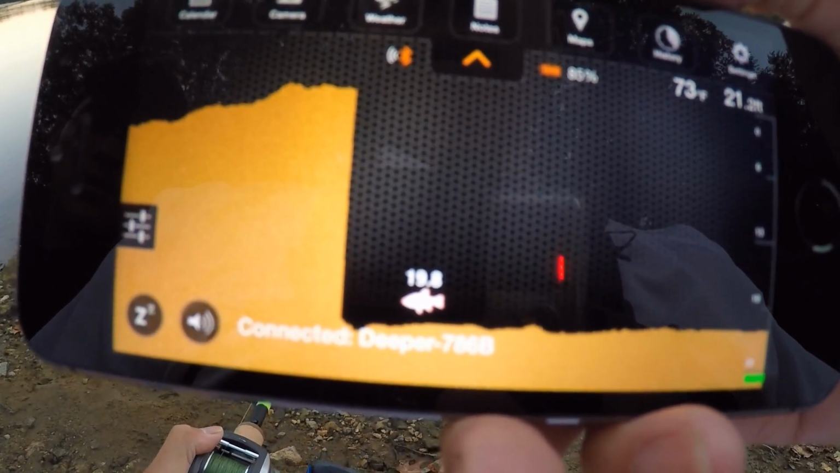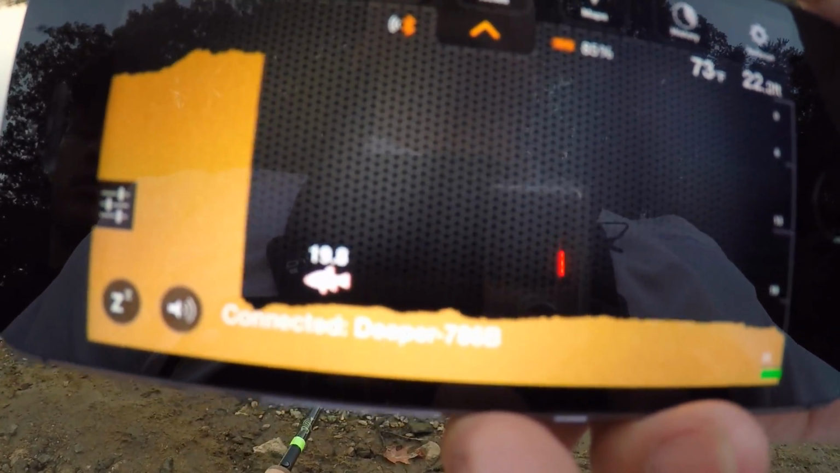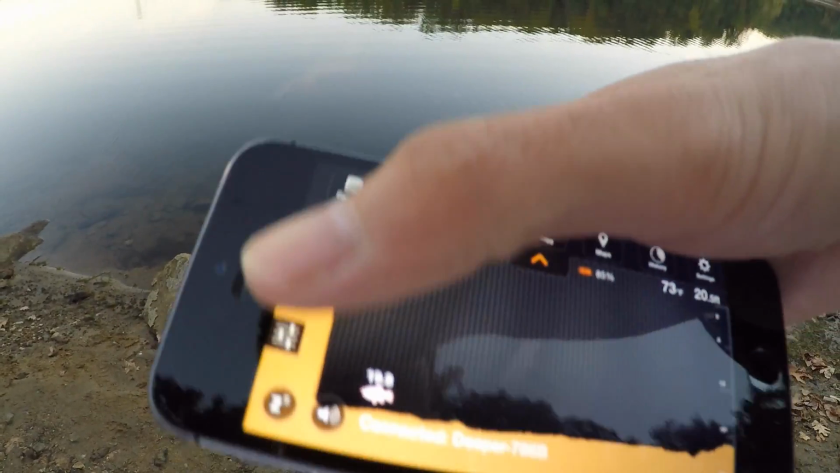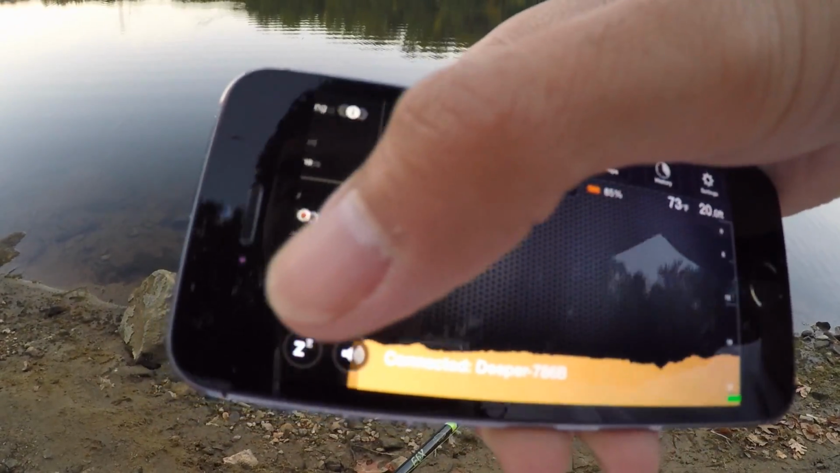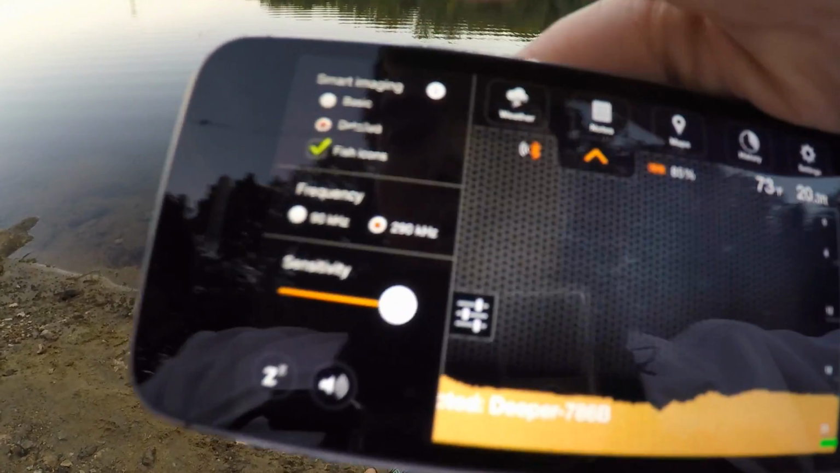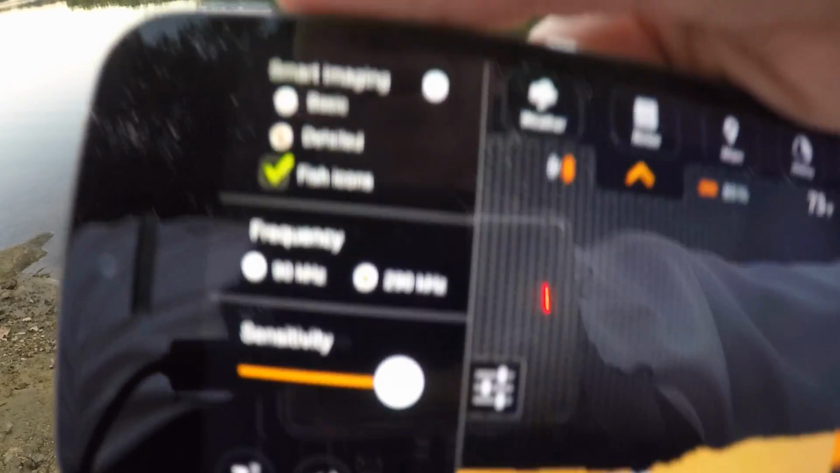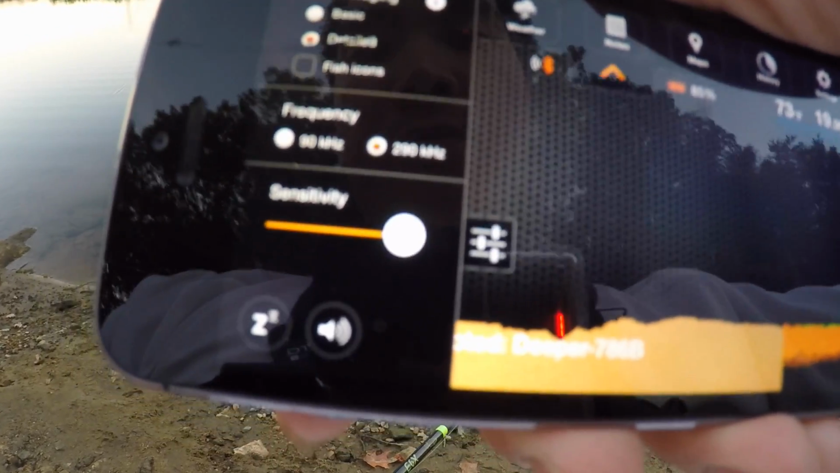Let me see if I can find one. So we have a fish marked here in 19.8 feet of water, and I'm going to show you guys what I like to do to most effectively use this device. So what you're going to do is click this button to the left to open up the panel. So you have basic and you have detailed. You want to go to detailed, and then you have fish icons, and I actually like to turn that off, because sometimes you can read fish icons that aren't really fish and it can just distract you.